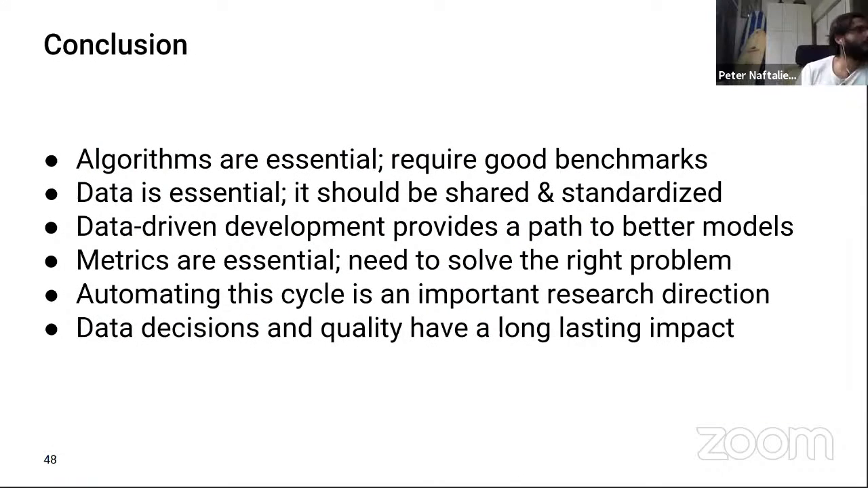Okay. As a conclusion, algorithms are essential, and we require really good public benchmarks so we can compare our methods. Data is essential, and we should share it and standardize it. Again, otherwise we cannot compare to other methods. Data-driven development provides a path to better models. Metrics are also essential because we need to solve for the right problem. If you have the wrong metric, you're not solving for the right problem.